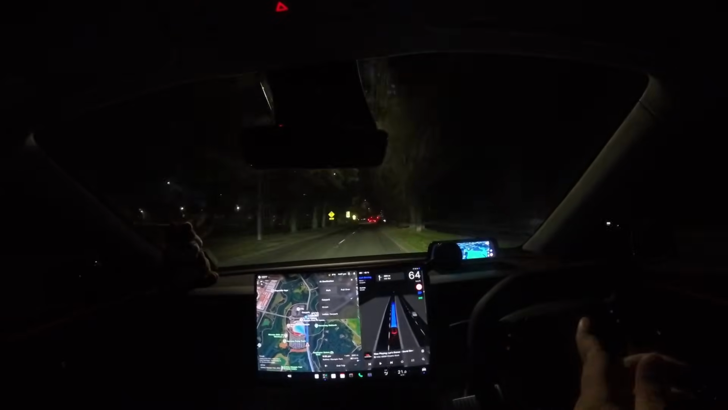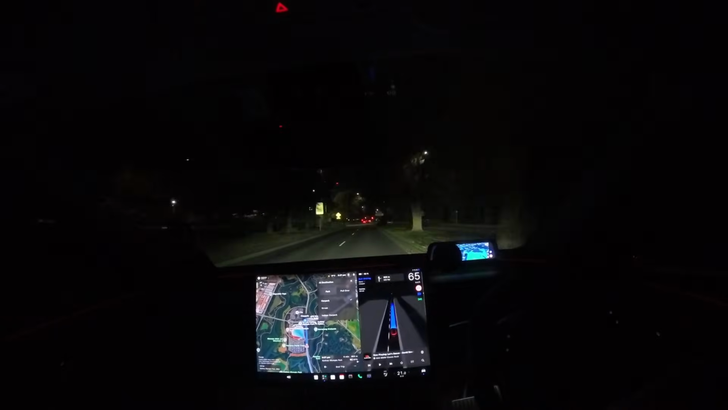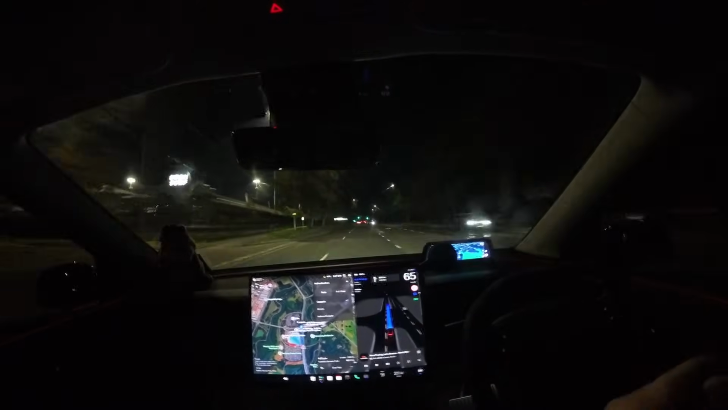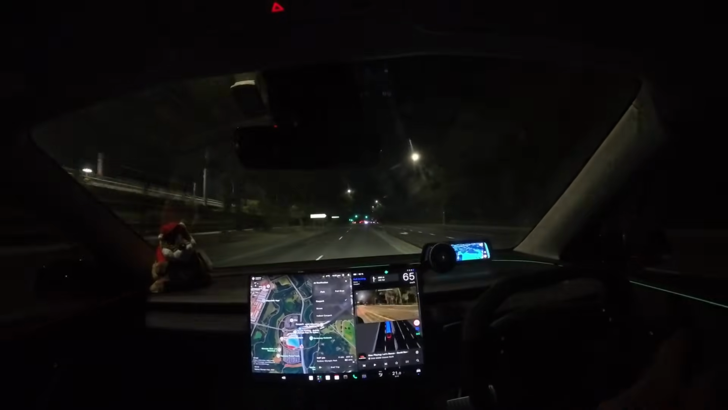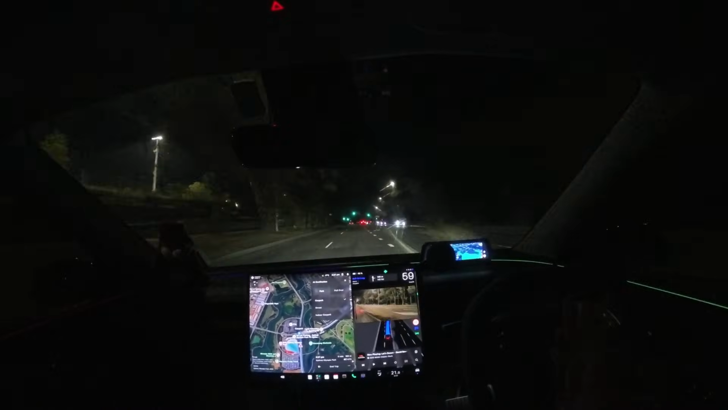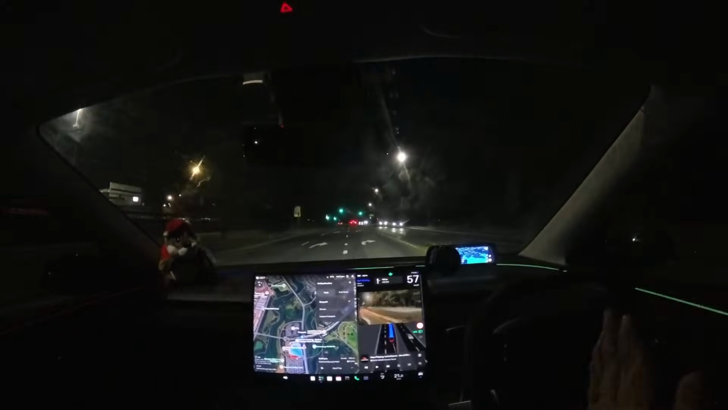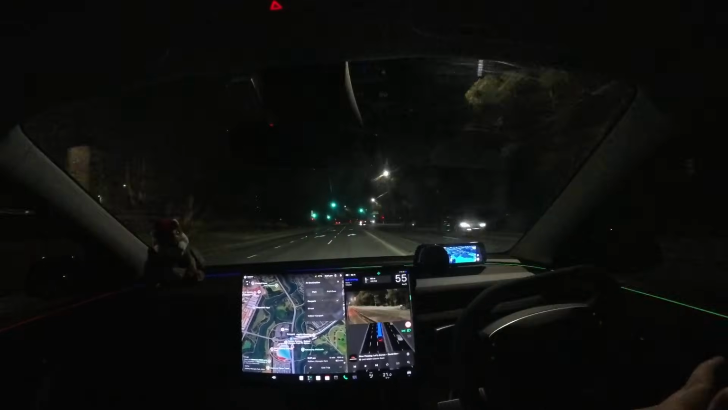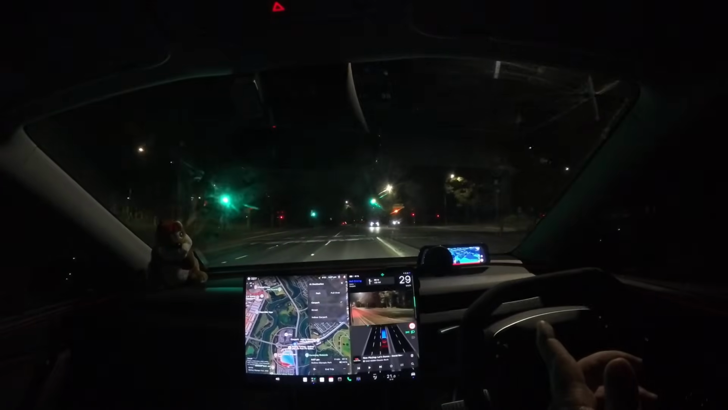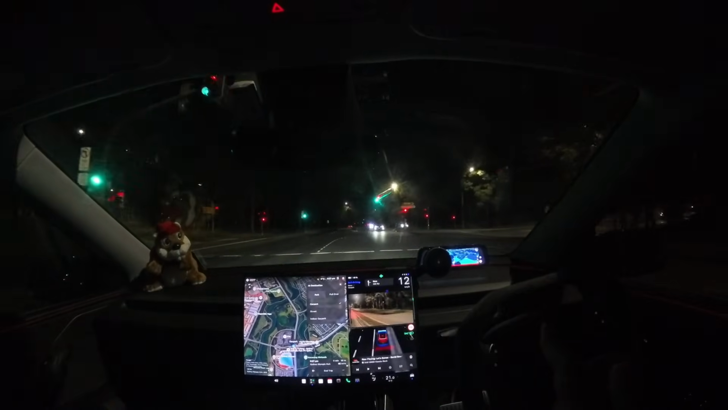So a lot of the time when you're exiting the loop, it would basically take the roundabout, and then on exit, bear left to stay on Hill Road. Go left. Sorry, I was trying to pay attention to what I was saying and also turn left.